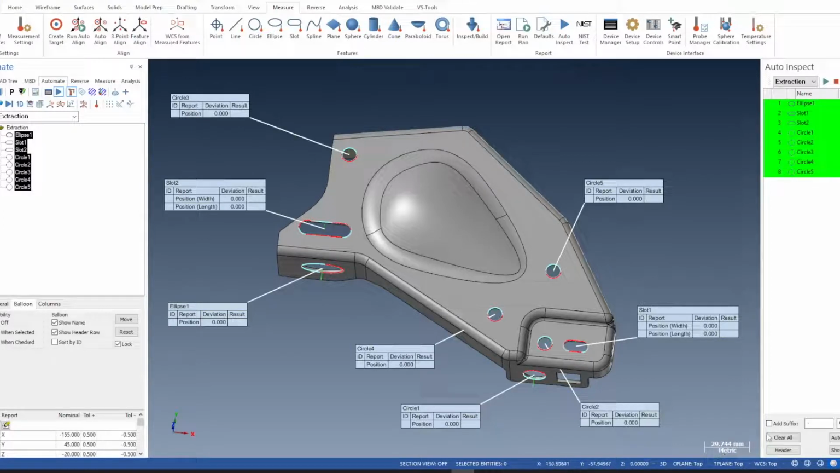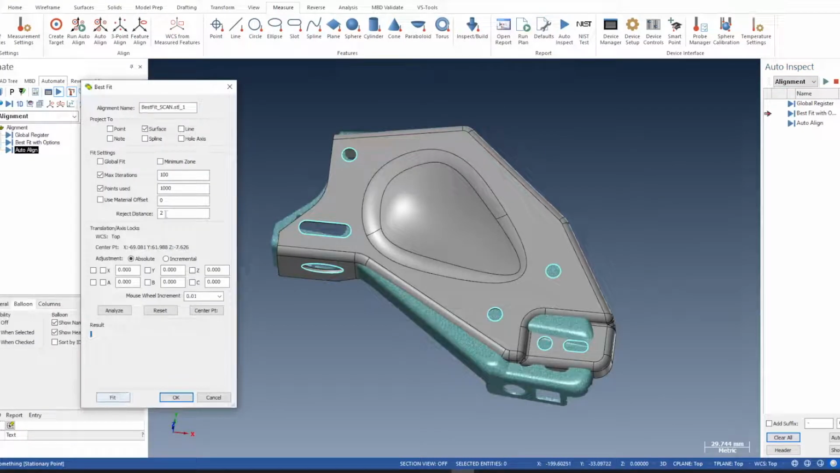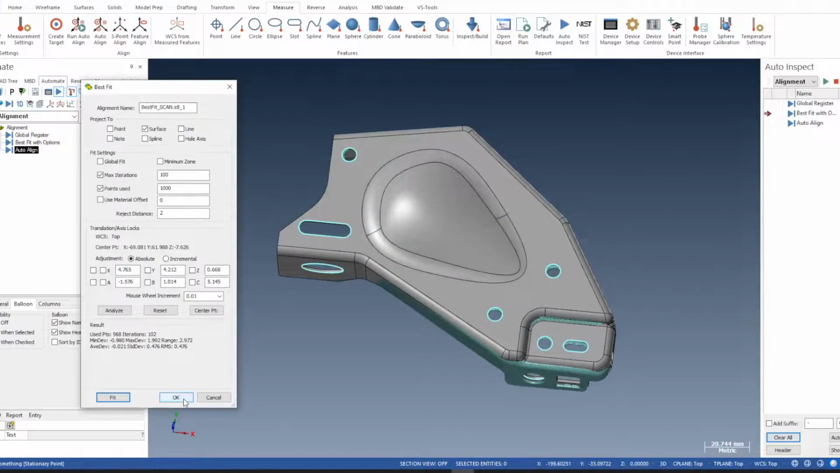Okay. We need to clear these. This is nominal measurements. If we try and run it, nothing will happen. So we need to clear this. So that's ready now. So now we can go to the plan. Select the alignment, run. Do the best fit. We'll leave these as unticked. We'll leave it set at the default settings and just fit. Say OK to this.